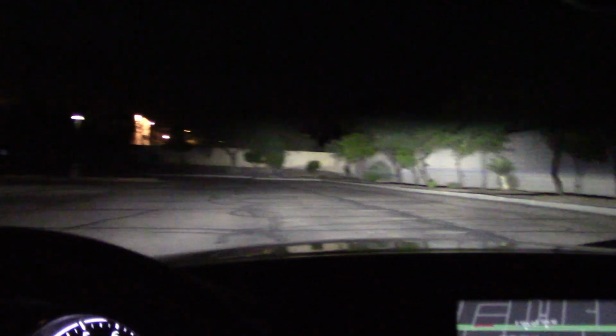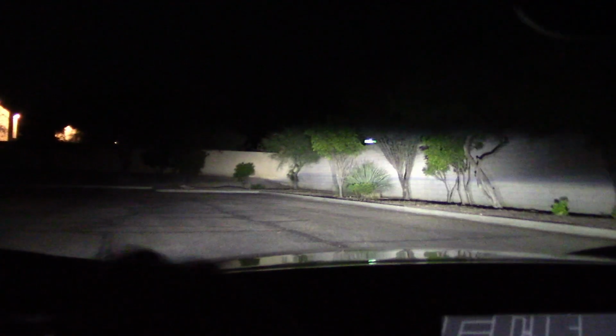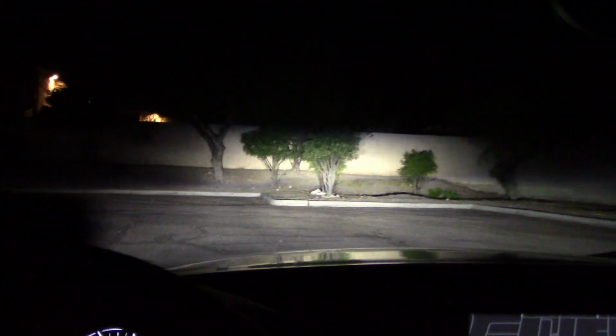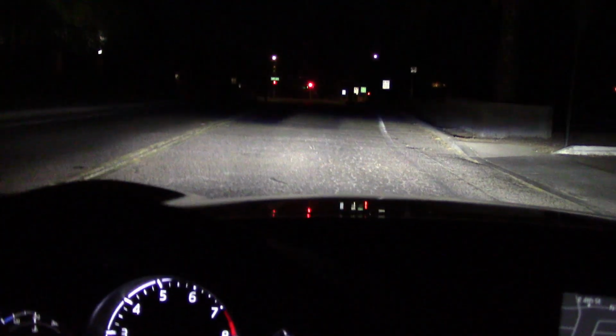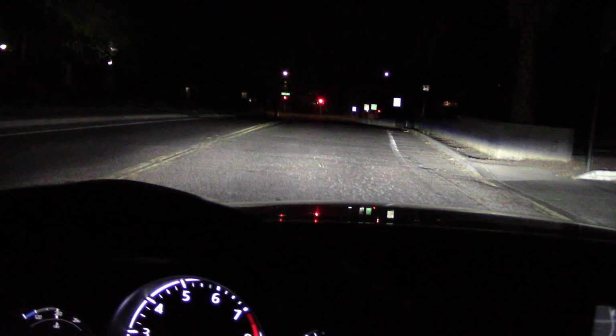This works great when taking corners, as we're going to demonstrate. We take this out in the sticks on curved roads, and we're going to do that right now. Don't go away. Well, here's what I'm talking about with the cutoff. I'm on a dip. Now you notice how the headlights disappear in the pavement. Unless you turn on the brights.